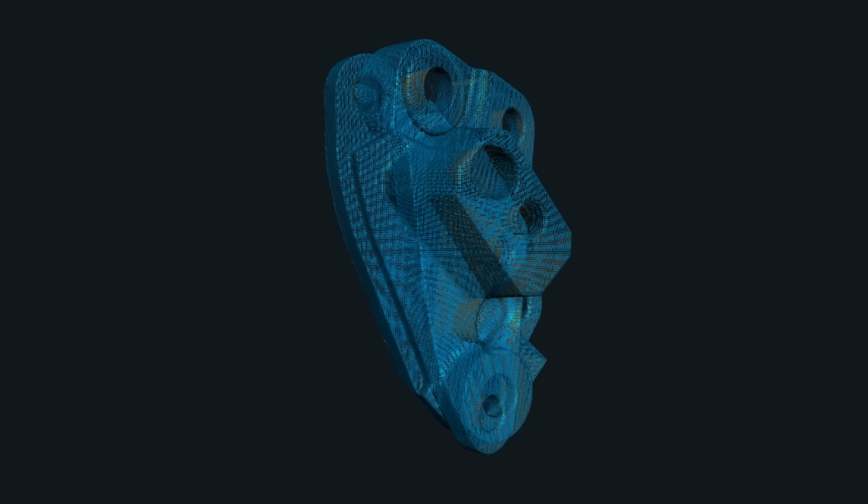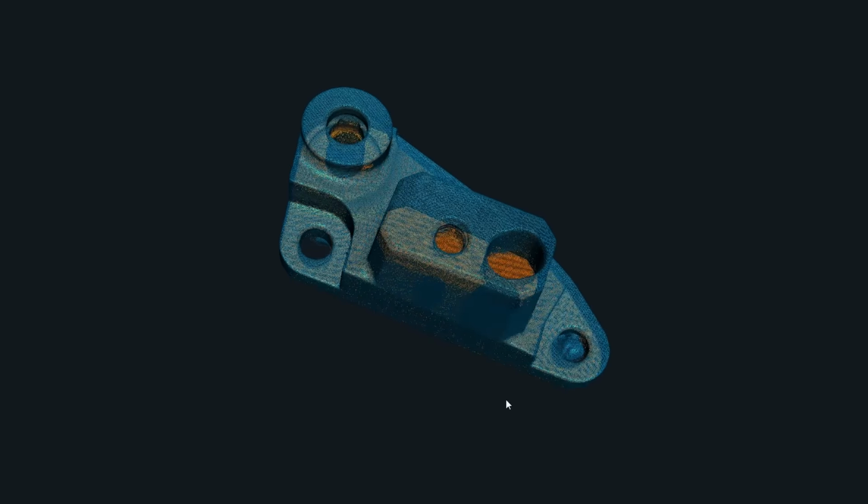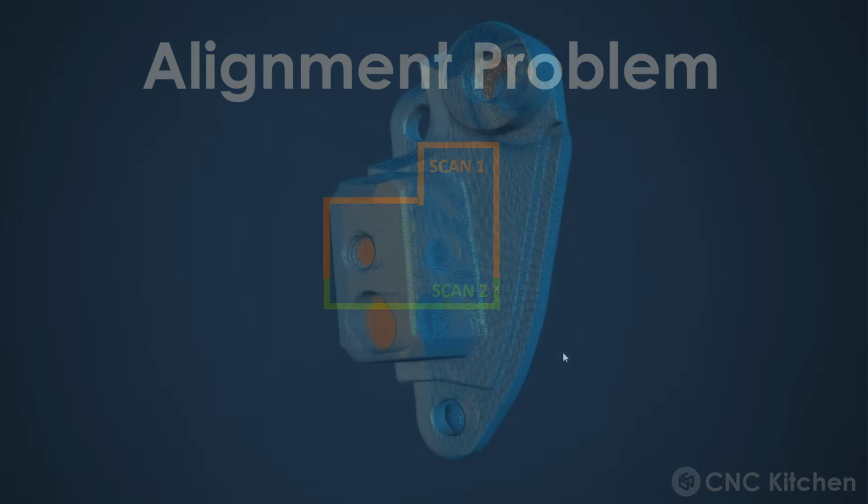Sometimes, especially on rather flat parts, this can cause problems if you only scan the bottom and the top side. The edge might have enough information to align the parts within the plane, but not enough to put the scans at the right distance. This leads to scans that might look good at first glance, but don't have the proper thickness. This is exactly what happened on the milled aluminum part.